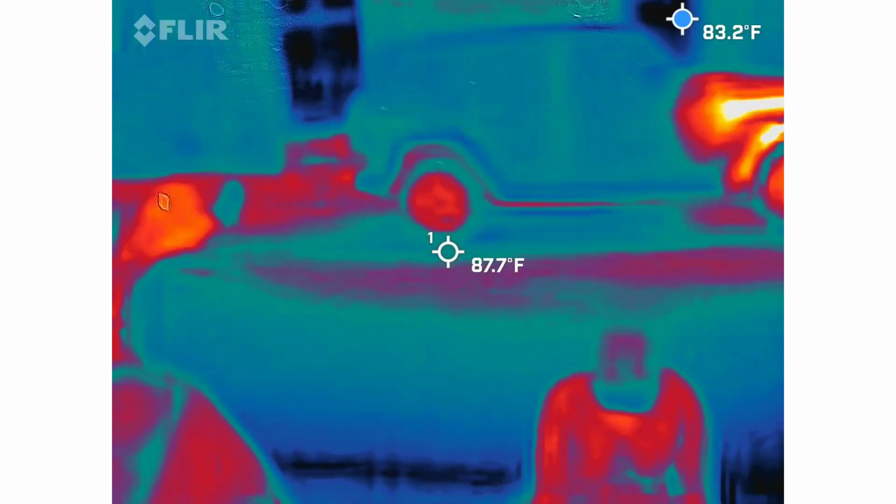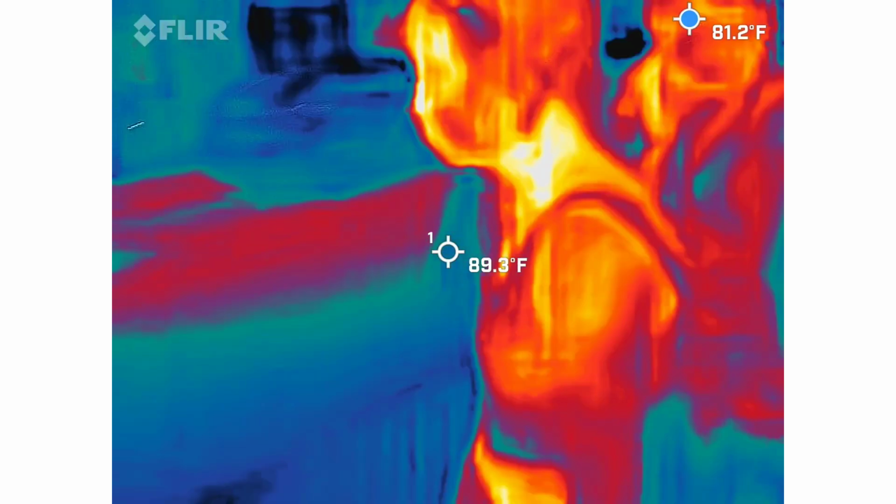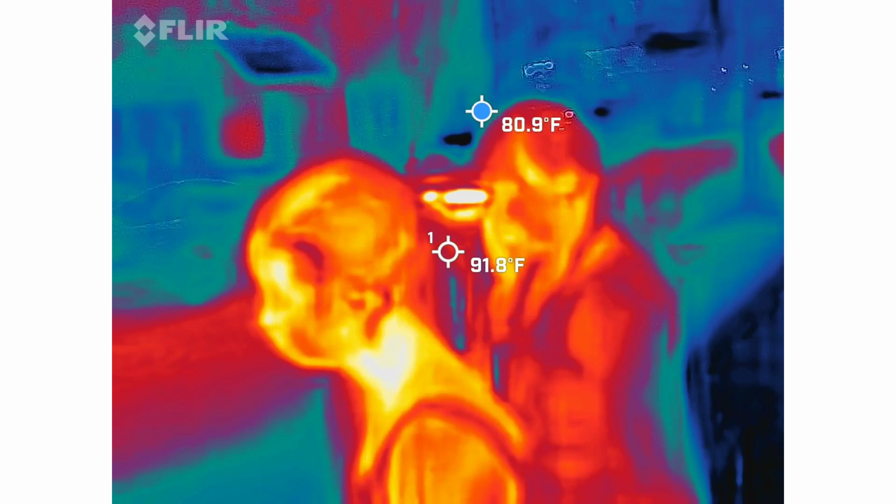So the accompanying item with this guy is the neuralizer from Men in Black. Nobody's going to remember anything by the time we're done. Yes, you guys got the Men in Black too.